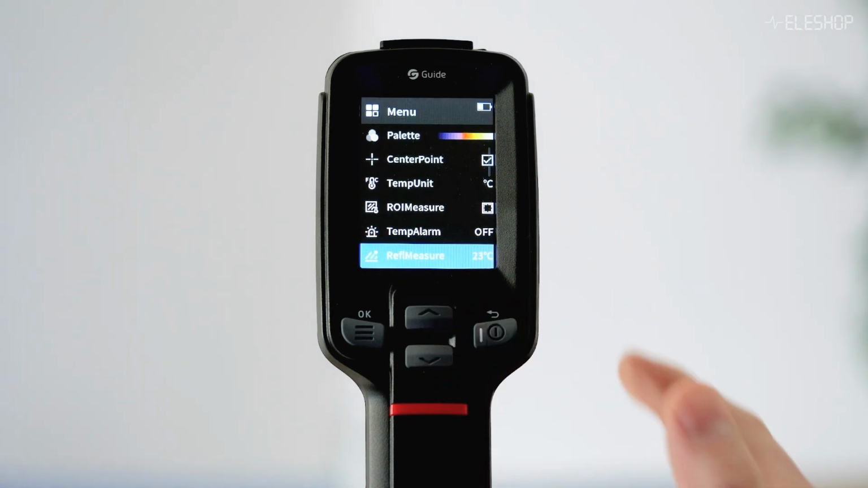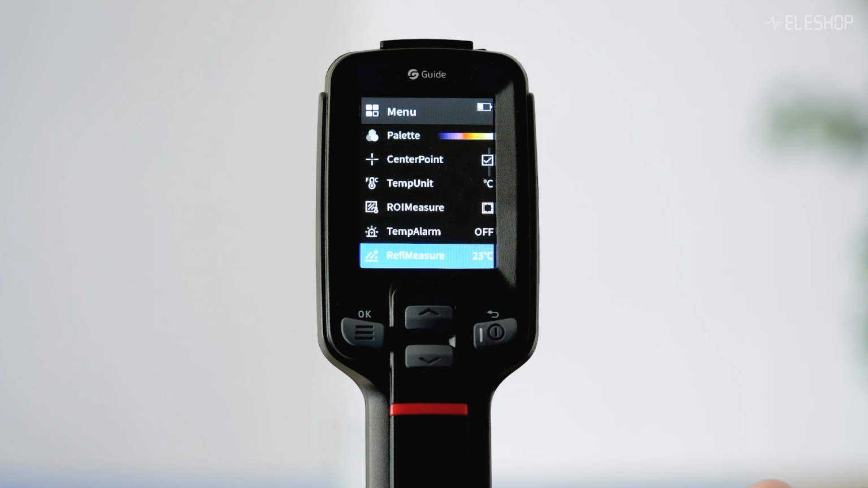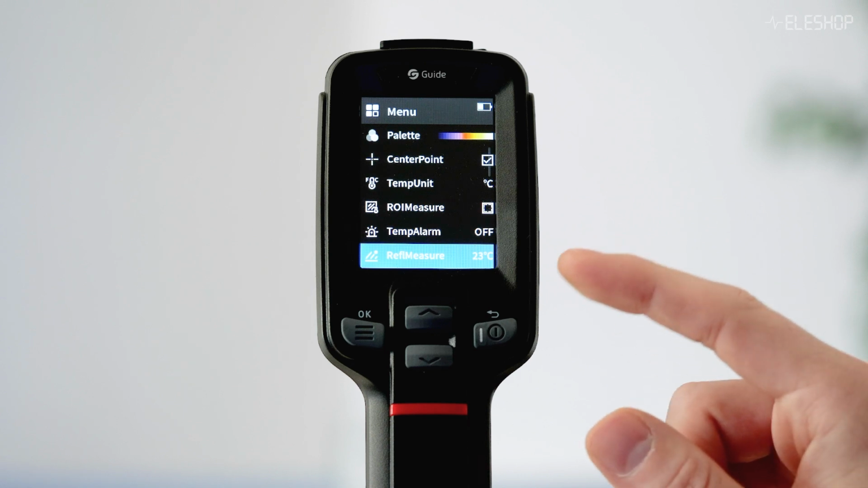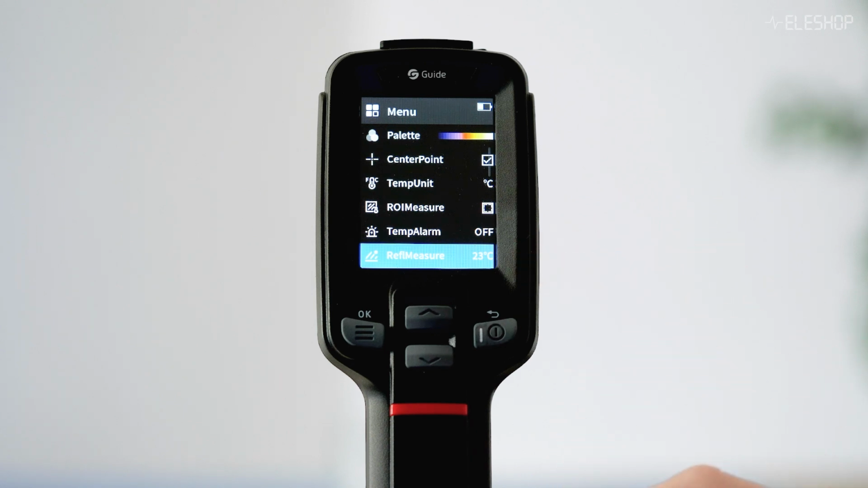Okay, here we have reflected measure, the ambient temperature of the environment around the target, which is taken into account in any measurement. Now, usually this has minimal impact on your measurement, so we advise you to leave it on the default setting of 22 degrees Celsius.